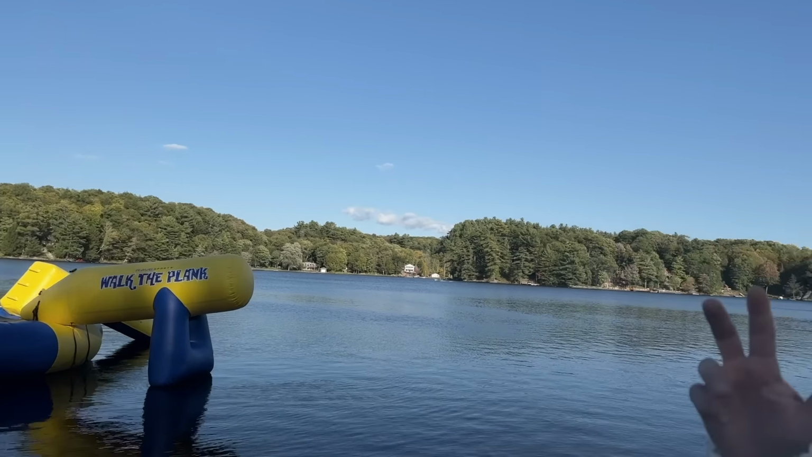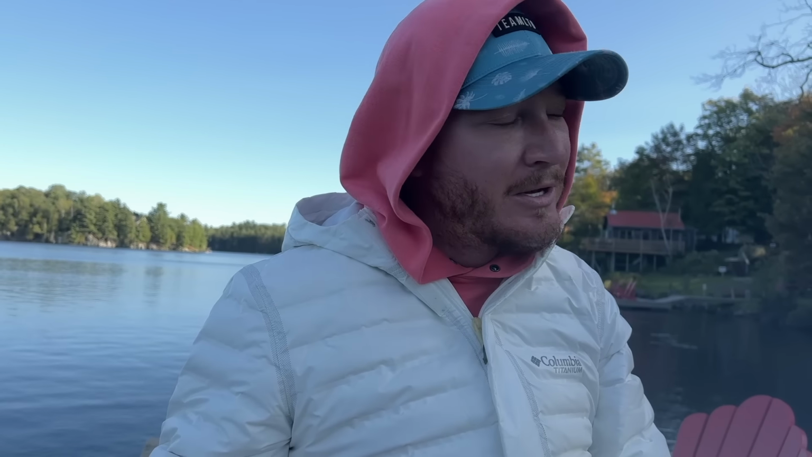Okay guys, so that concludes our day on the water of crappie fishing. It was a pretty good day. We got 7 nice keepers. You saw us catch them, you saw us clean them, now it's time to go cook them. I wish I could tell you where we are, because this place, it's so magical. But I will say it's somewhere in Ontario. Crappie fishing is kind of regarded in the fishing world as a highly kept secret, so we'll respect that.